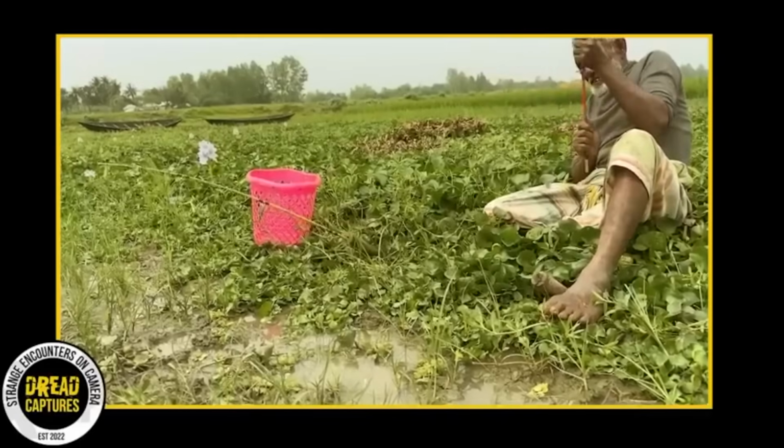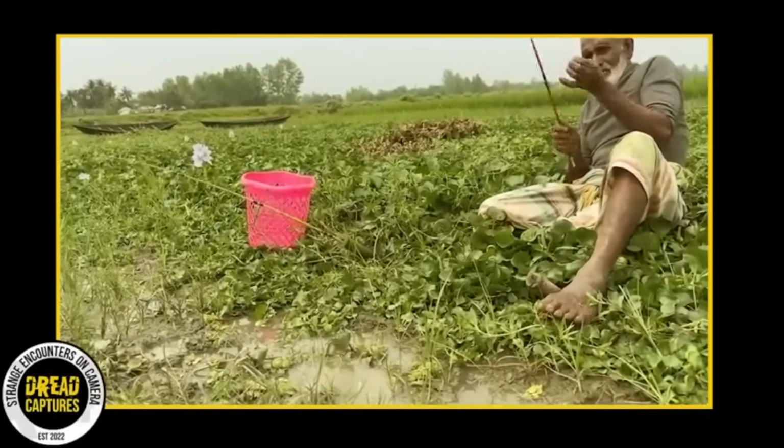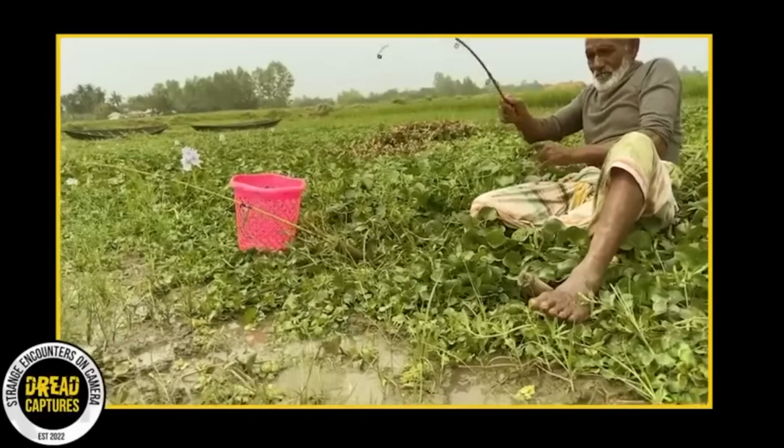Nevertheless, moments later, he pulls a decent-sized catfish out of the hole in this field, and just like that, he's hooked another.